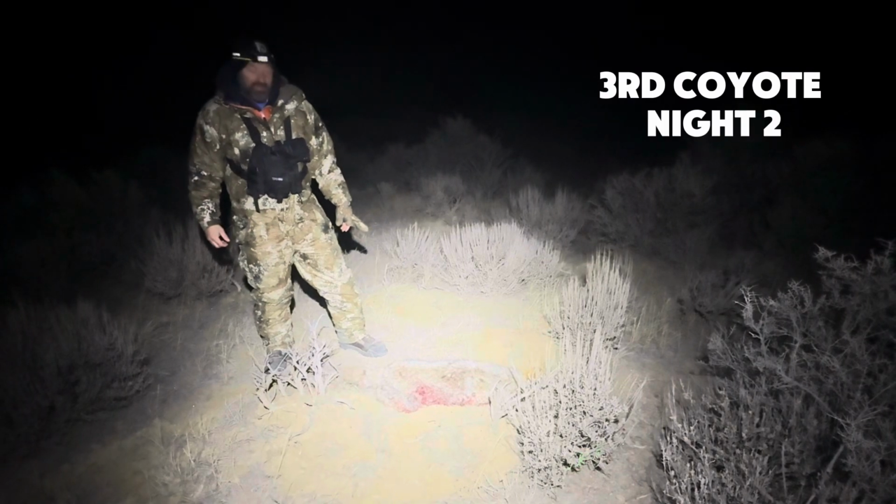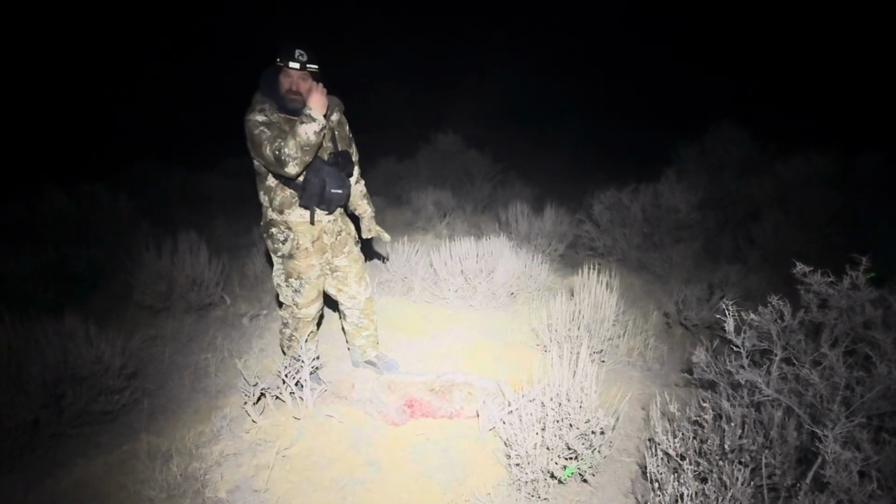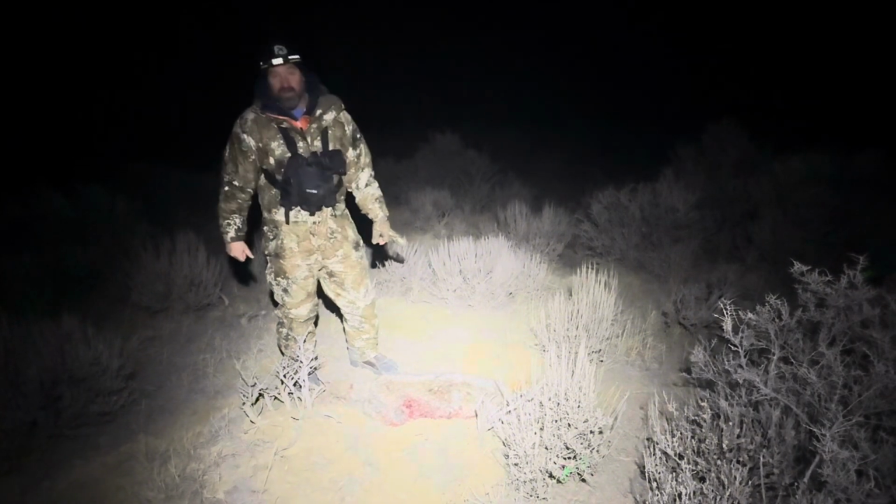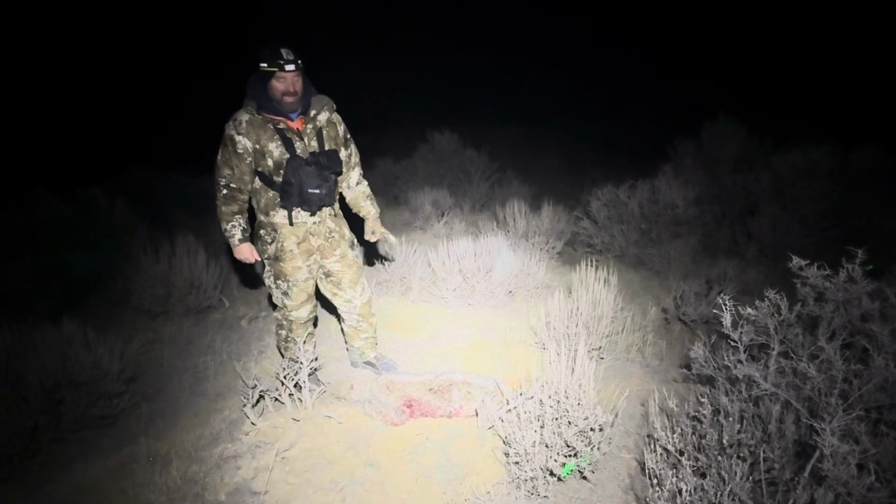Okay. This one's a little bit different. Holy cow, the footage on this was way cool. We have a couple different coyotes coming in, but we're not going to show you a whole lot of this one because it's kind of a mess. Got hit a little hard. Yeah, I hit it a little hard.